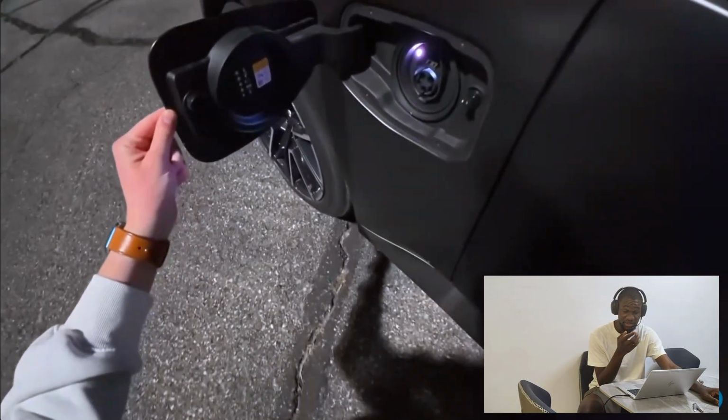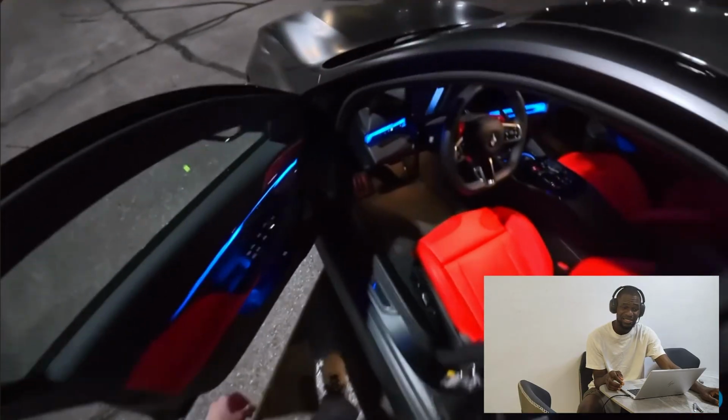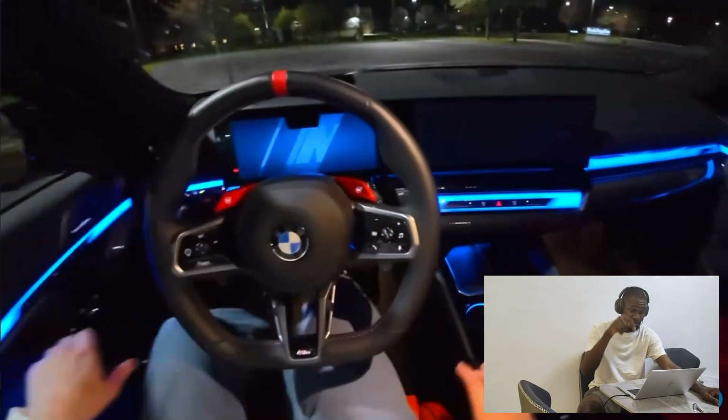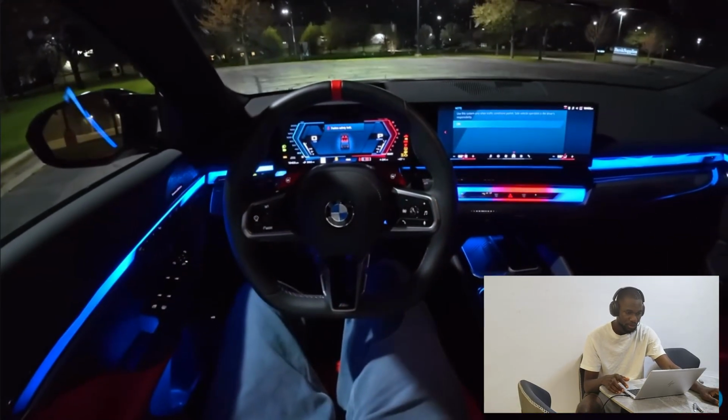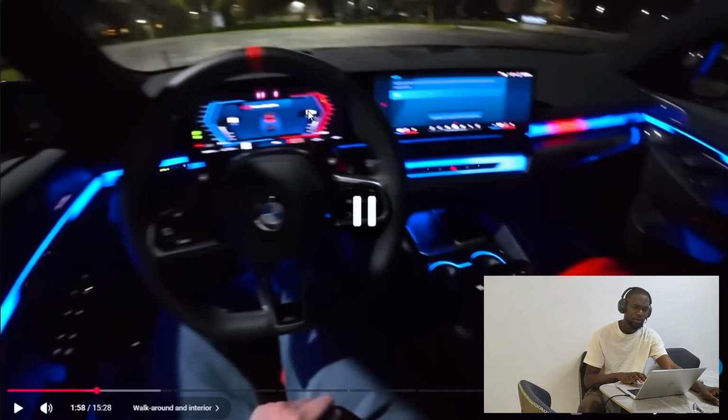Oh, this is an EV, electric. I don't think it has an engine? Let me know in the comment section. Yo, guys, I'm marveled because I'm not really a BMW fan. If you have been following me, you know that.